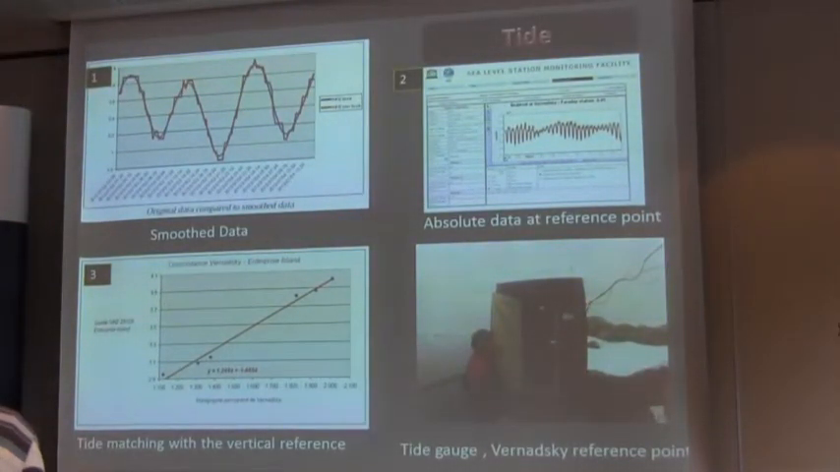Okay, first we need to check the tide. Tide is very complicated with NKE because it's not so accurate. So the first step is to smooth the tide with MATLAB software. And the second step is to download the real tide for the closest reference port, which is Vernadsky Ukraine station. So the third step is to match our real tide and the real tide from Vernadsky to determine our zero level to reduce all the soundings.